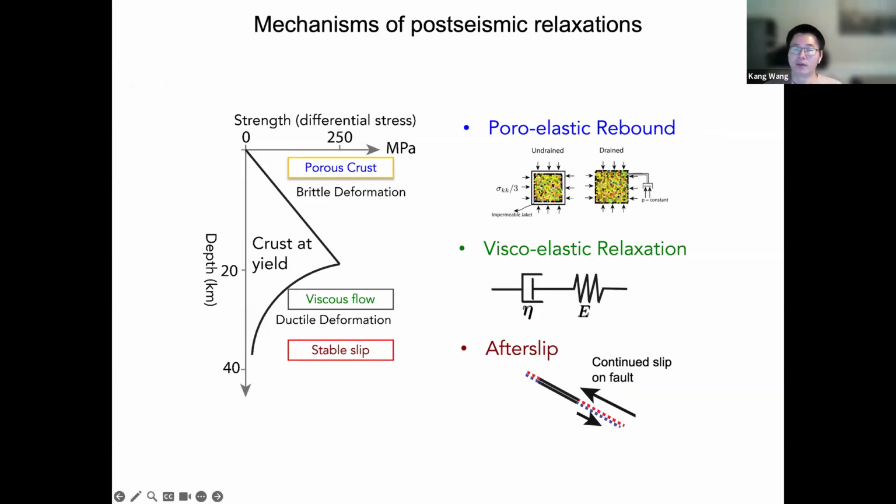Another key process is called viscoelastic relaxation, which involves the flow of the warm ductile rocks in the lower crust or upper mantle. And in addition to those two processes, there's also a process called poroelastic rebound. This happens because the Earth's crust is porous. It contains pore space. It contains water, basically.